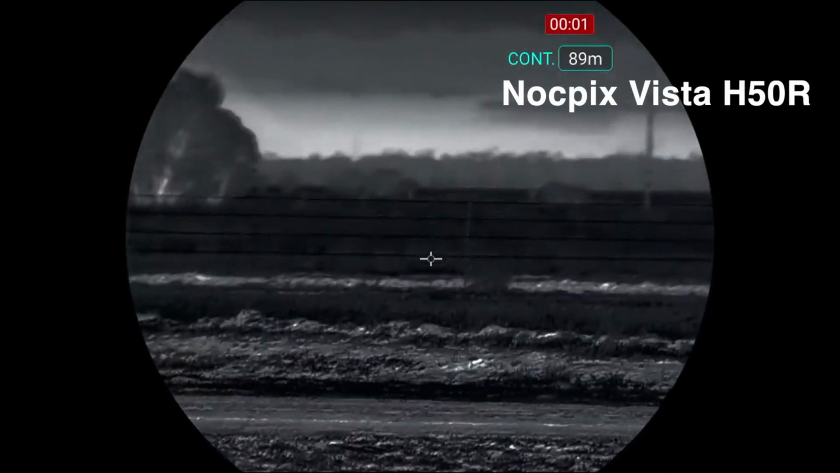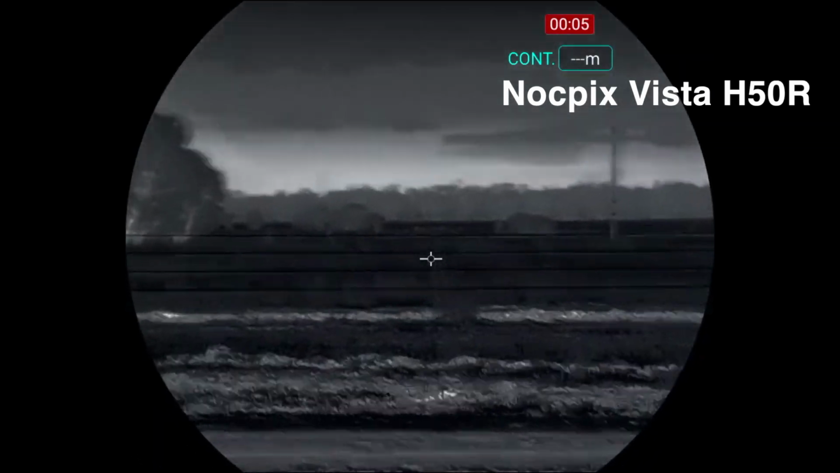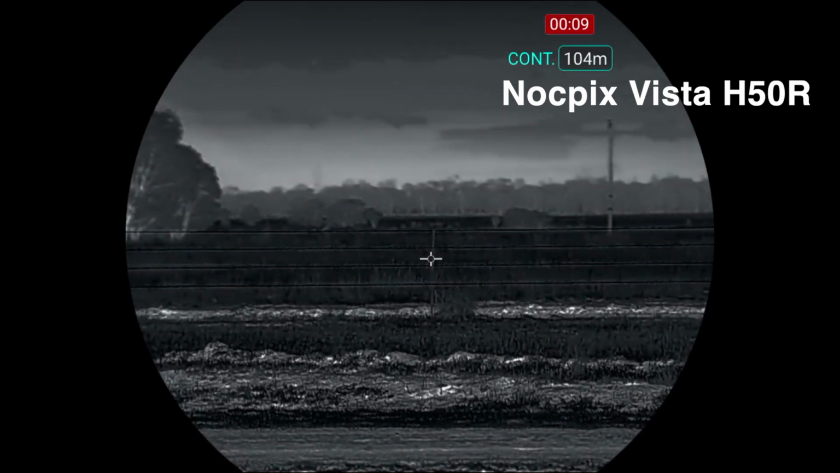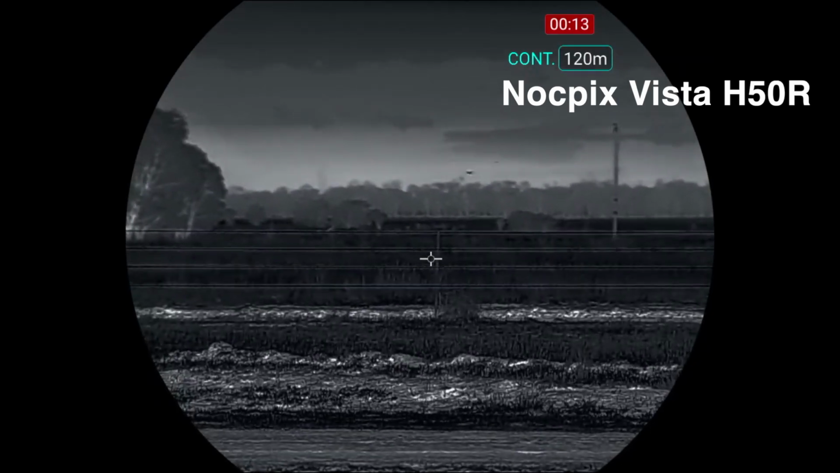Okay, for this comparison, I'm just looking at a 4 barbed wire fence at about 100 metres, using the Nocpix Vista H50R.